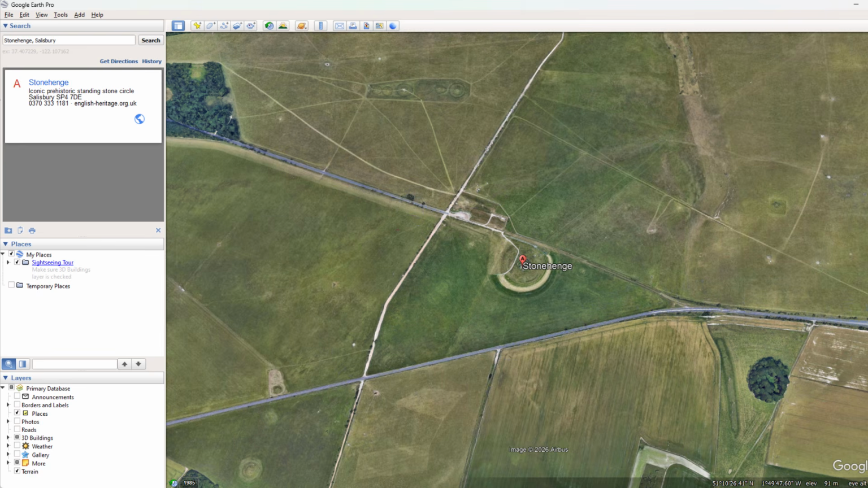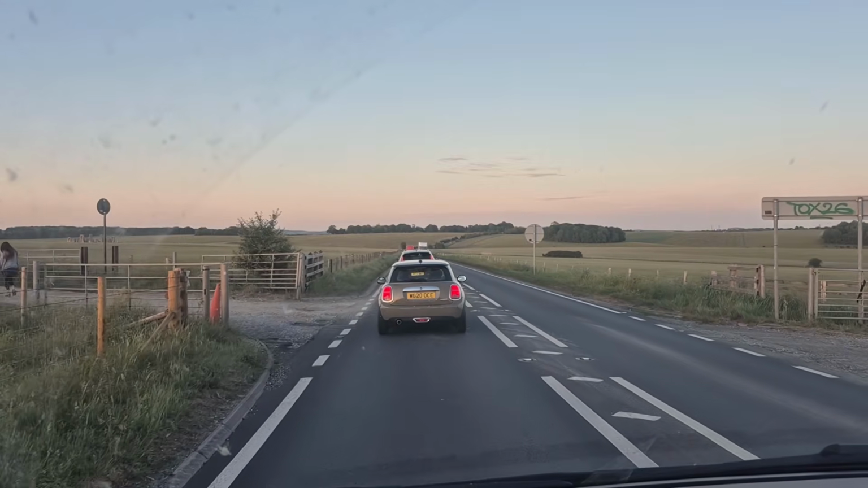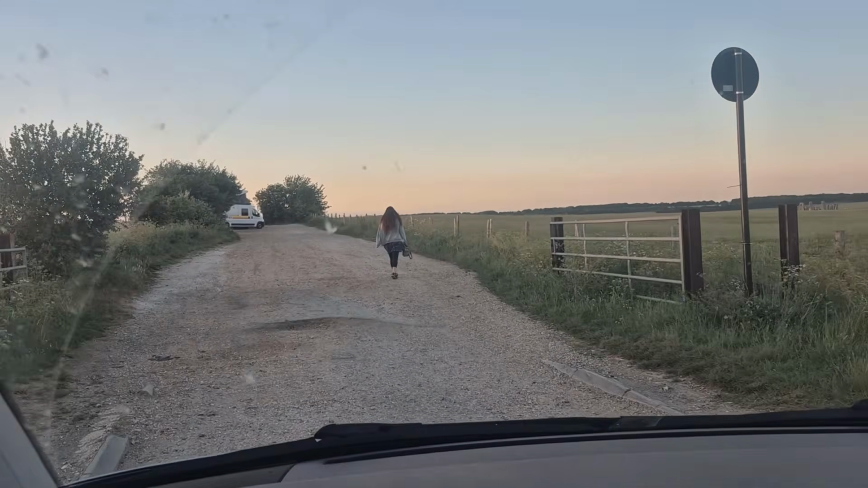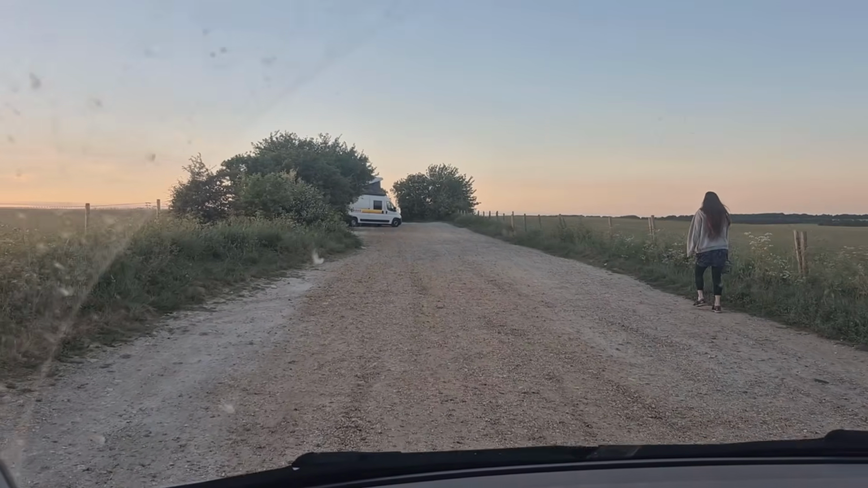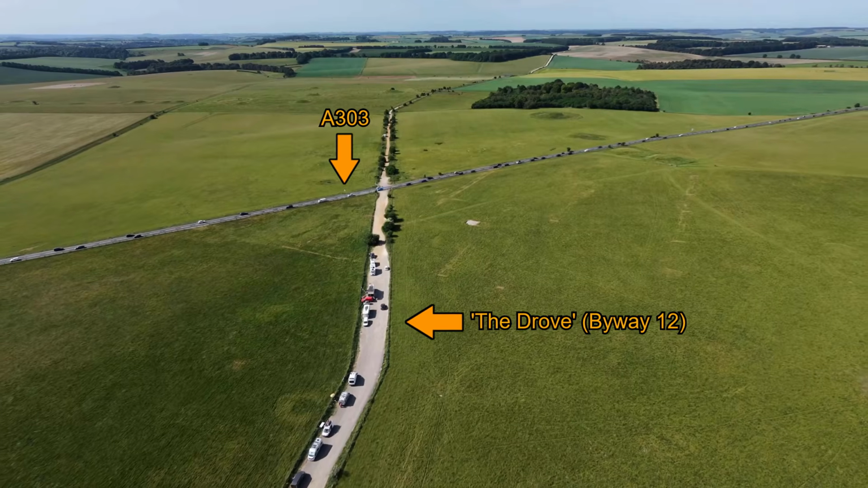So it so happens that right beside Stonehenge, carving right through the land there, there's an old byway road. I don't fully understand the terminology of this, but there's basically this byway road. It's a very old road that isn't owned by English Heritage, and the public have right of access to it. Because that's a public road, you are actually legally allowed to take off and land your drone on that road. And because that road is right beside the Stonehenge site, it means you can take off from that road.